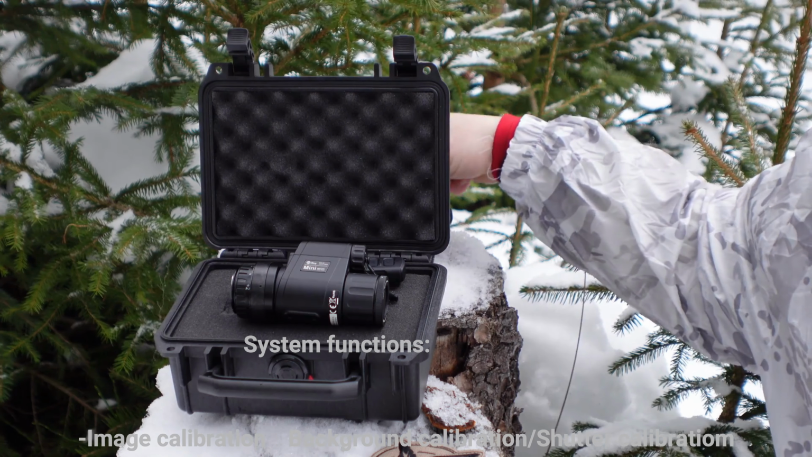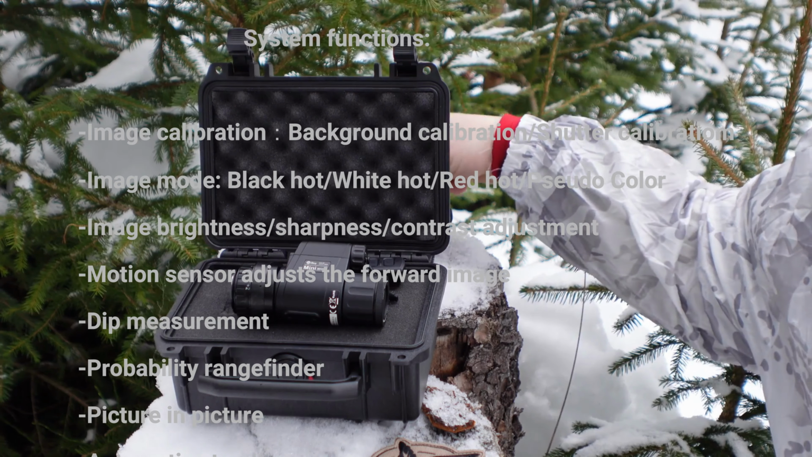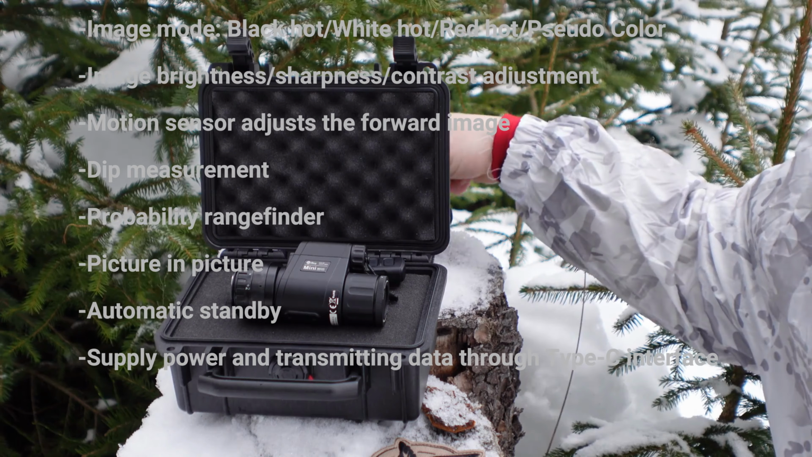Here is a small overview of the system functions, and then we swap over to a technical sheet. You see all the specs of the unit.